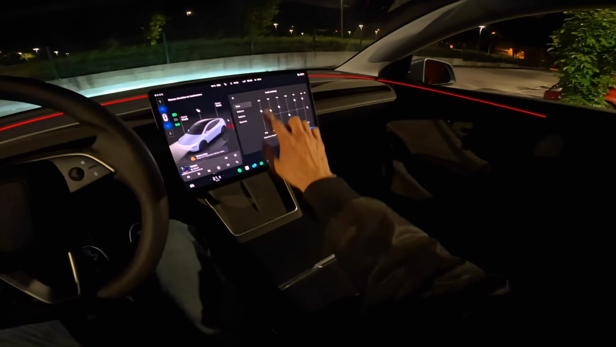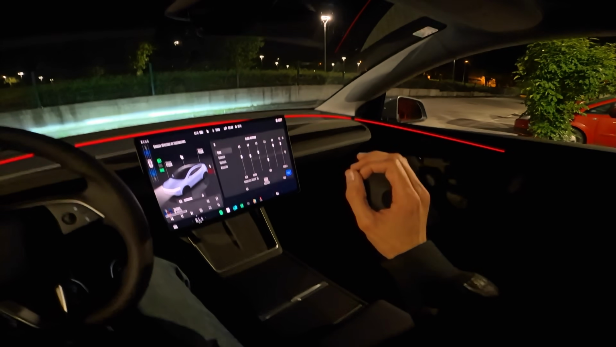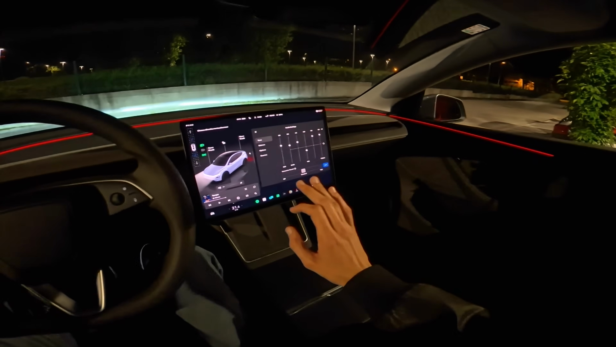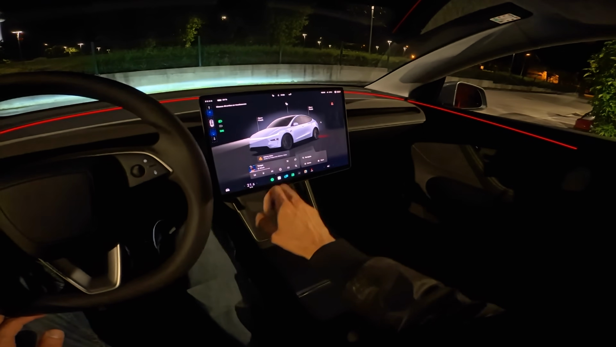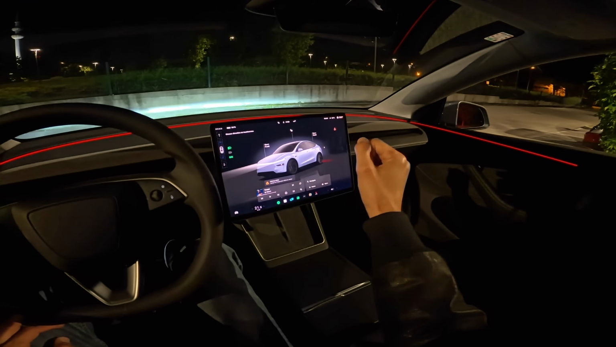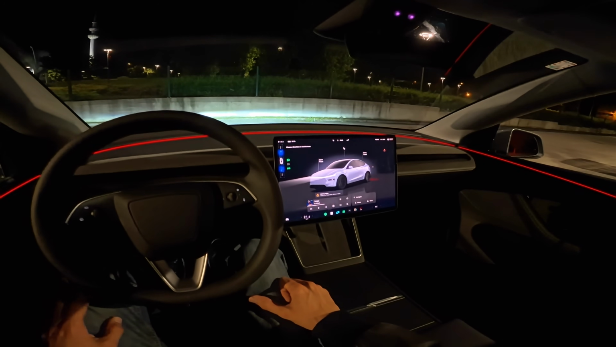Look at this. I've played a little bit with all of these settings, and it's freaking amazing. I cannot play more of this great song. It's a Croatian singer. Really good song. I like it. But you at least got a little glimpse of the sound of this car.